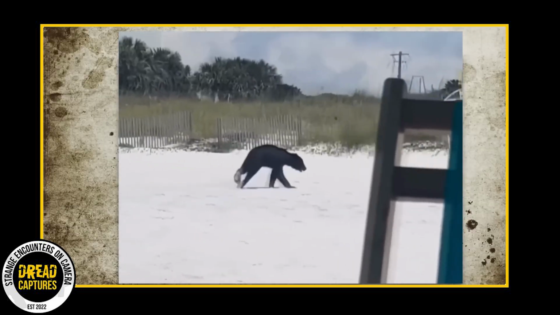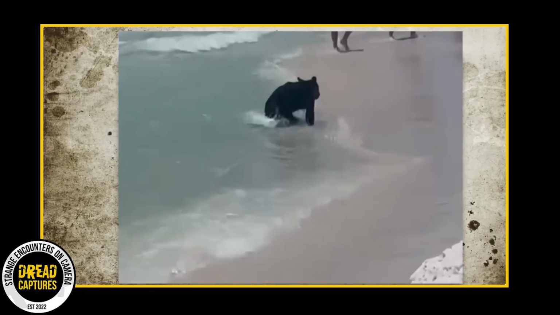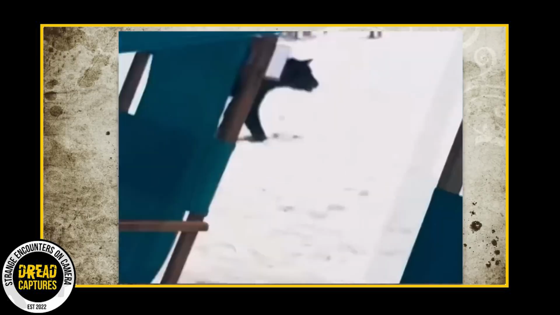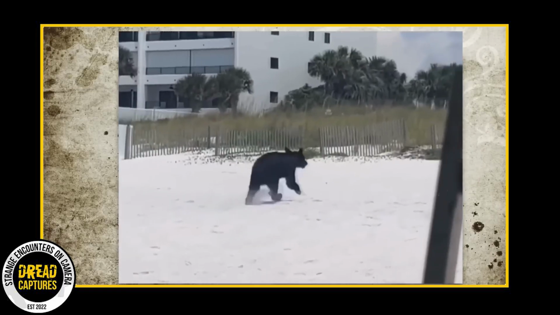But then again, when you think about it, there are populations of black bears in Florida. They roam large parts of the state. So maybe it's not so shocking after all. Nevertheless, it's a sight, a memory for those who saw it, and a story to tell.